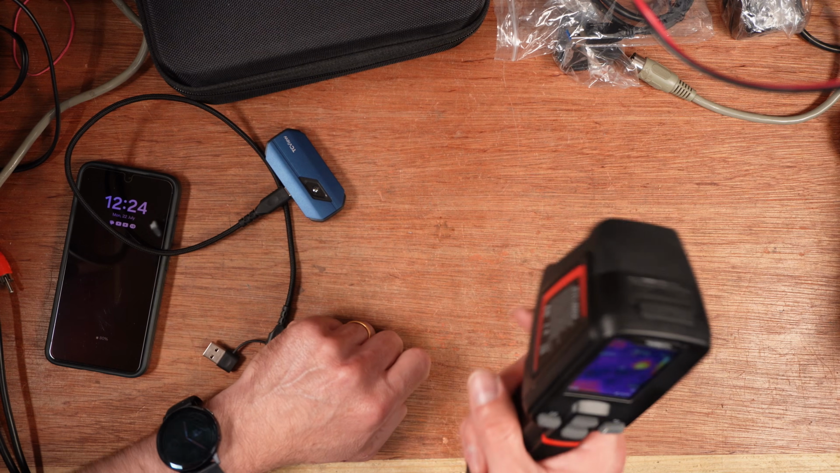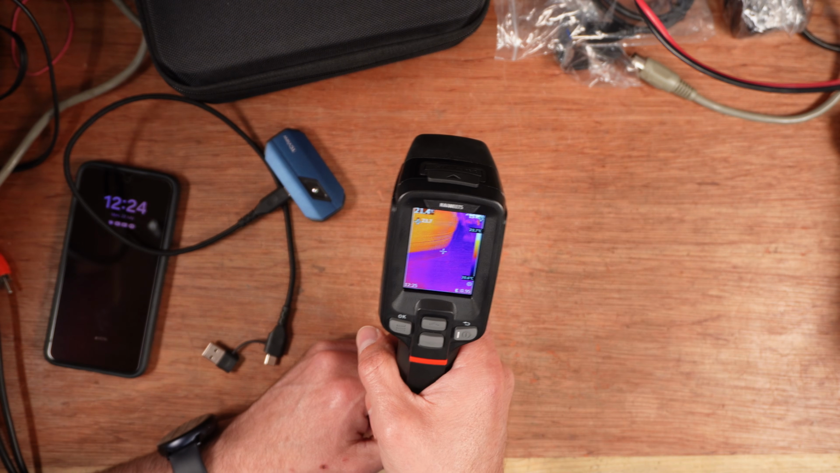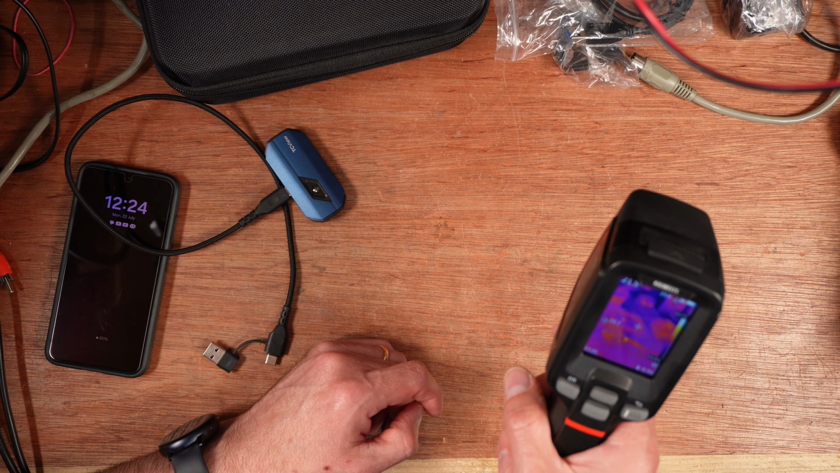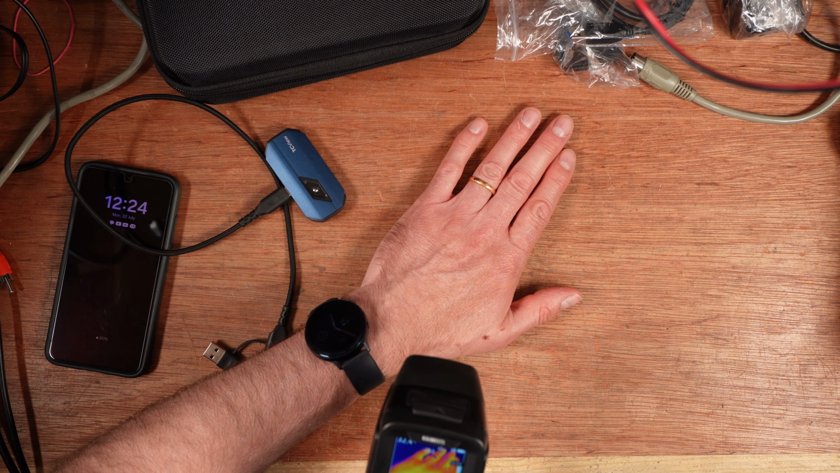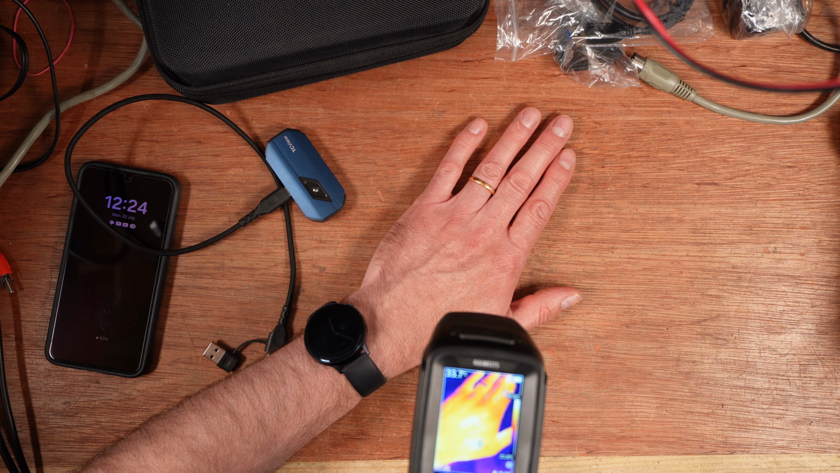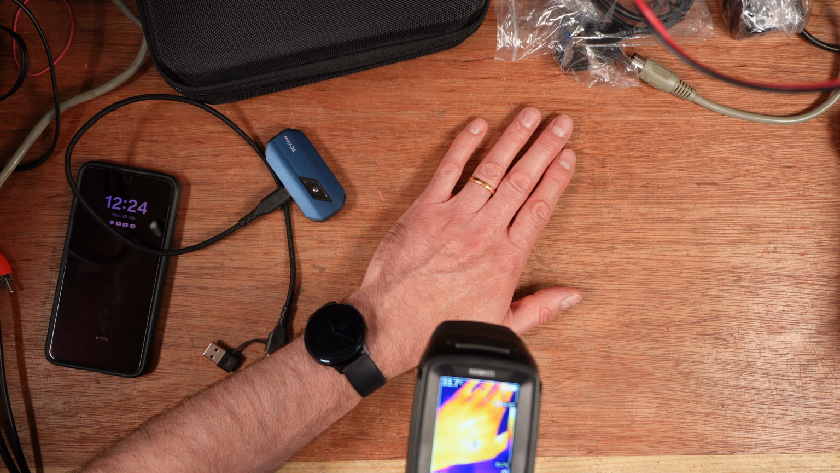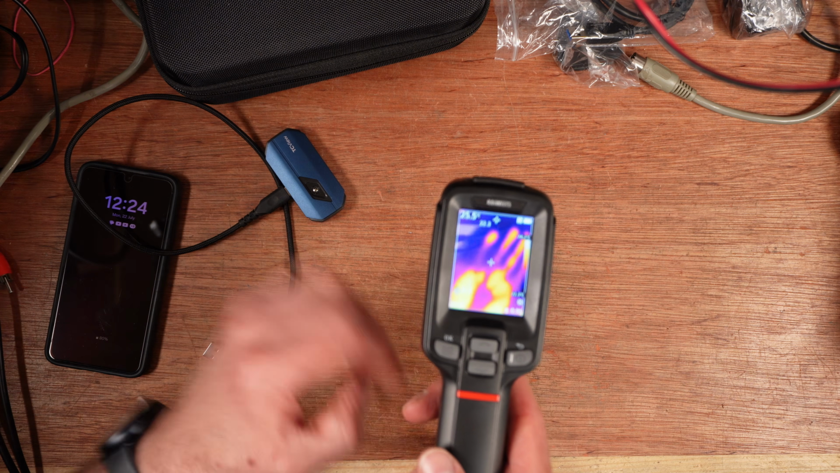The good thing about this is that I can just pick it up, point it at something, and it will tell me what the temperature of that thing is. So my hands are 32, the hot spot on my hand is 35 degrees, 33.7. And this is actually not a bad way for me to do it.